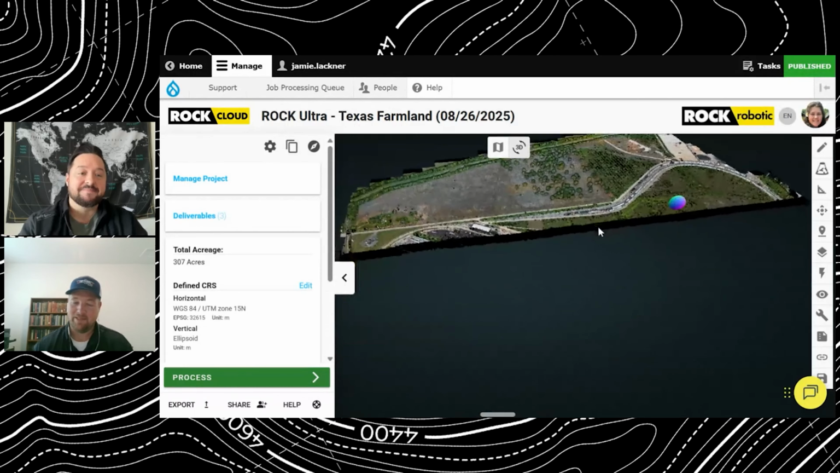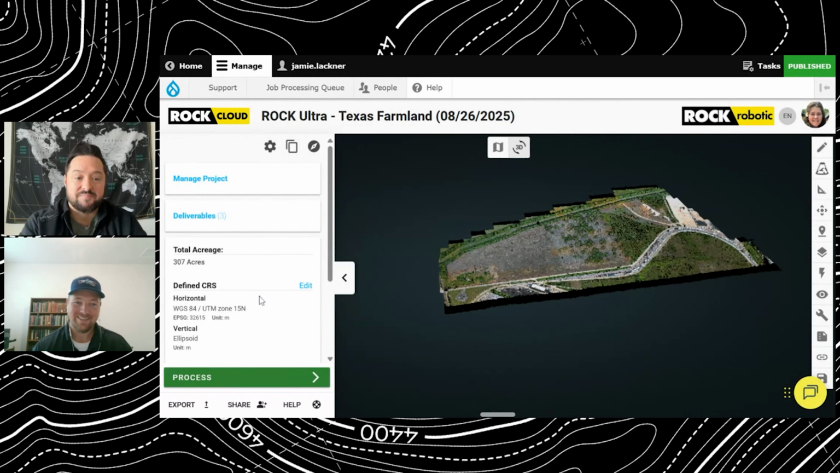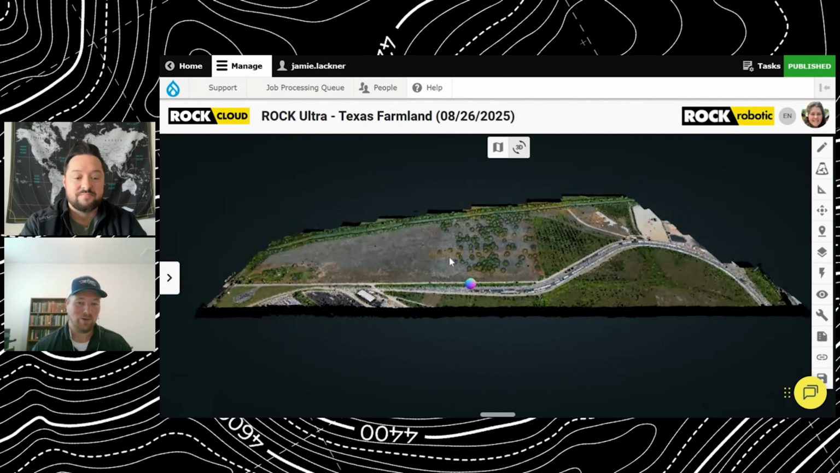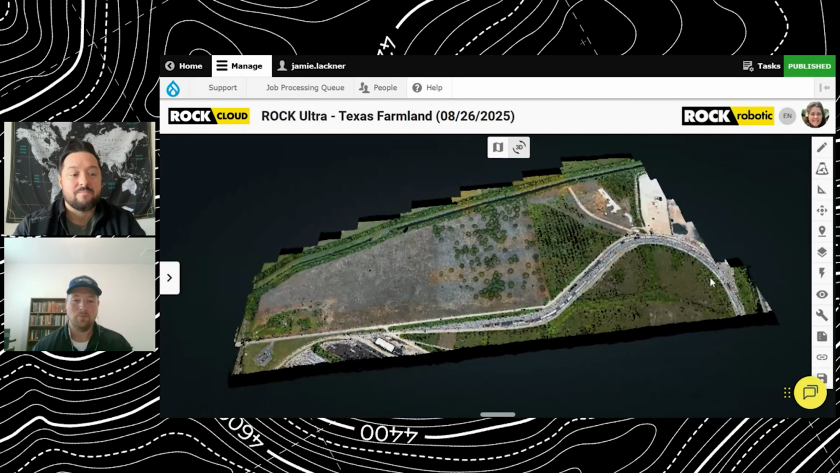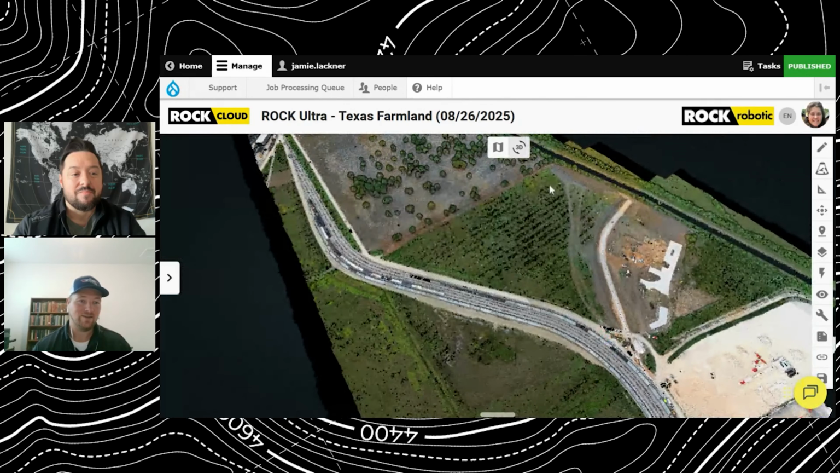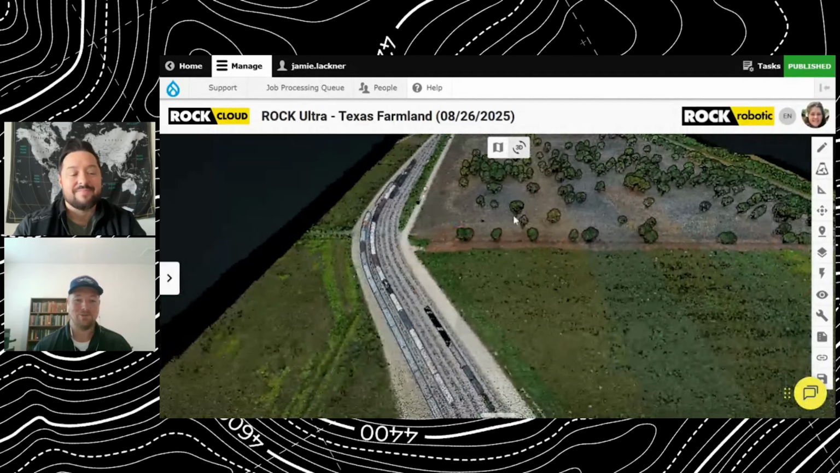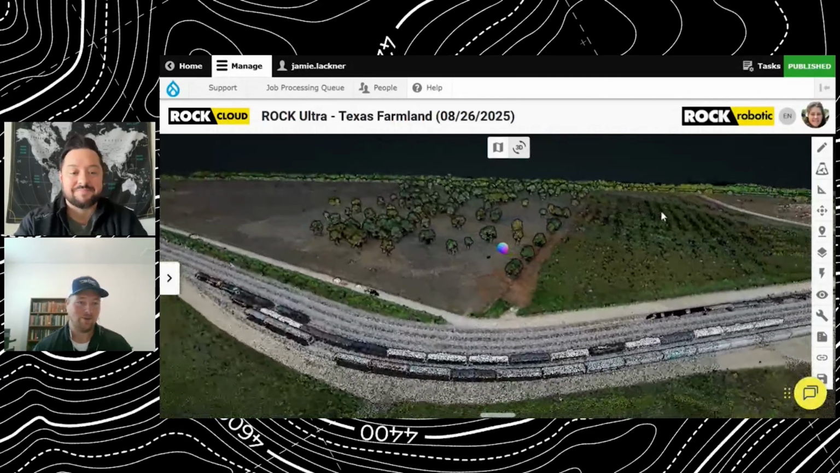Sure. Typically I fly almost everything at 165 feet. It's just been a standard for me, and I've done well with it using the R3 Pro V2. But even at 165 feet, you're going to eventually run into things. You have to be very mindful when you're planning the project, particularly with cell phone towers.